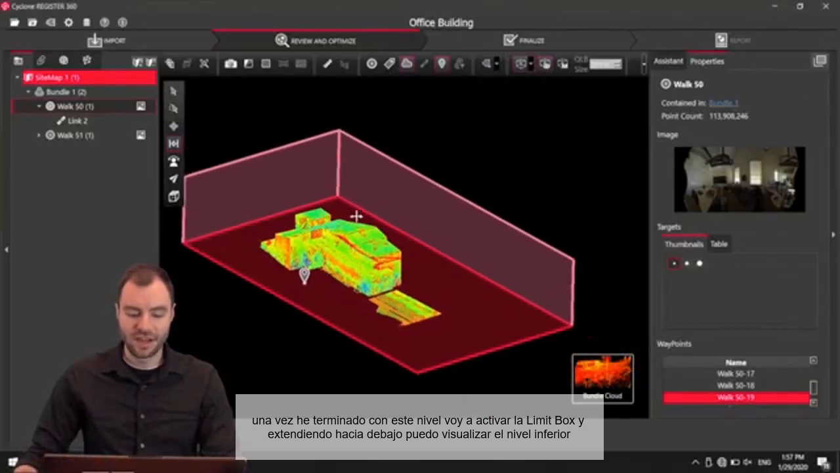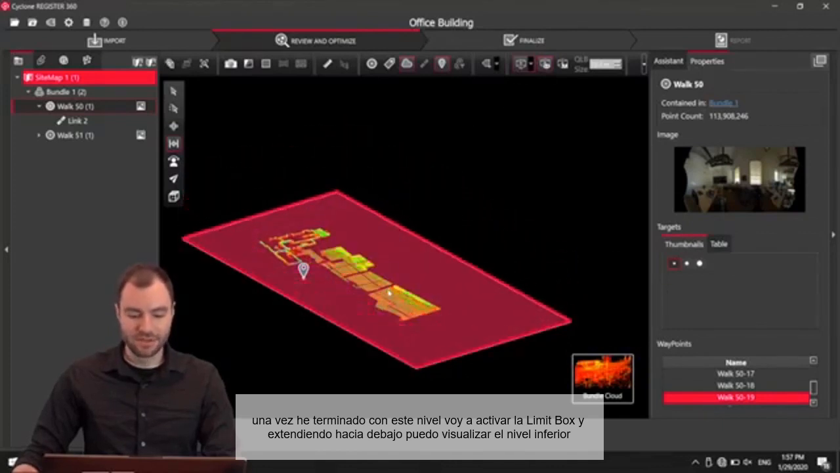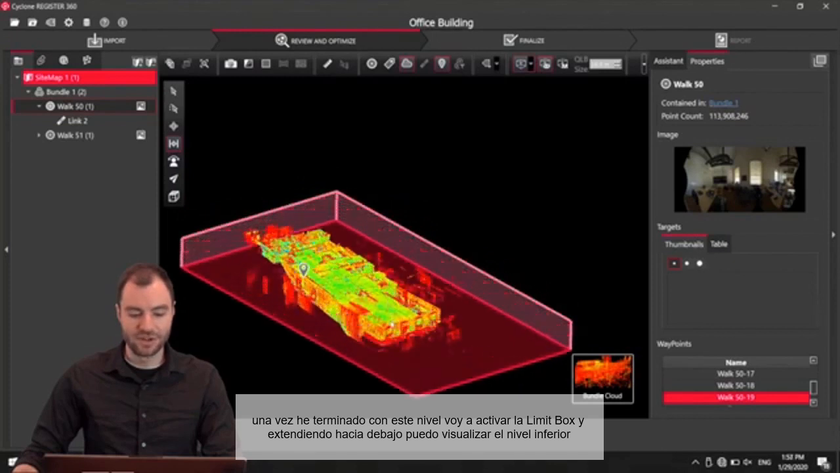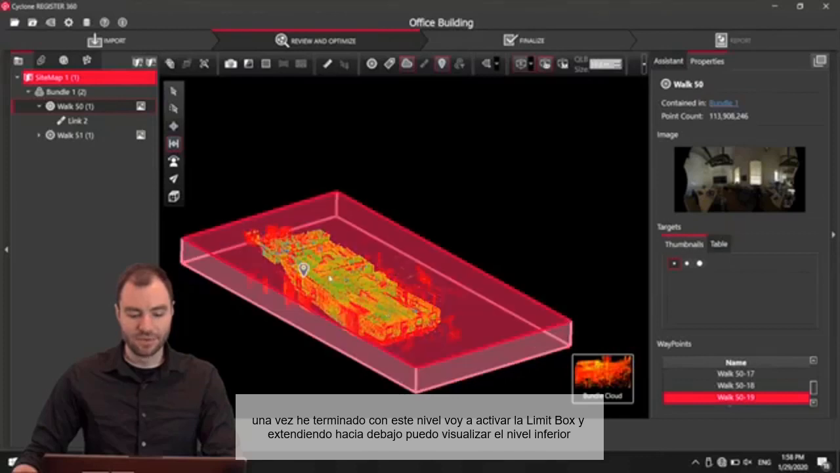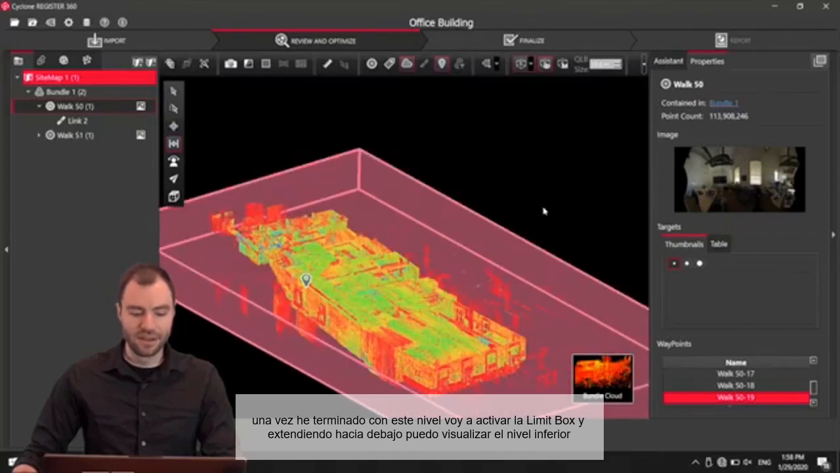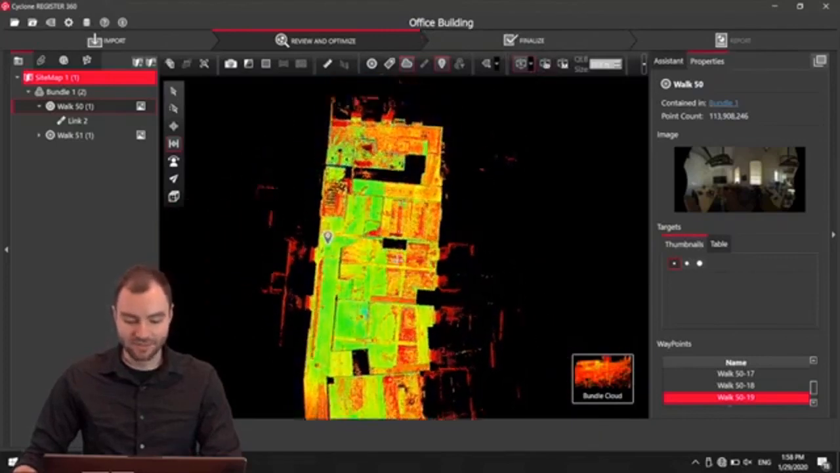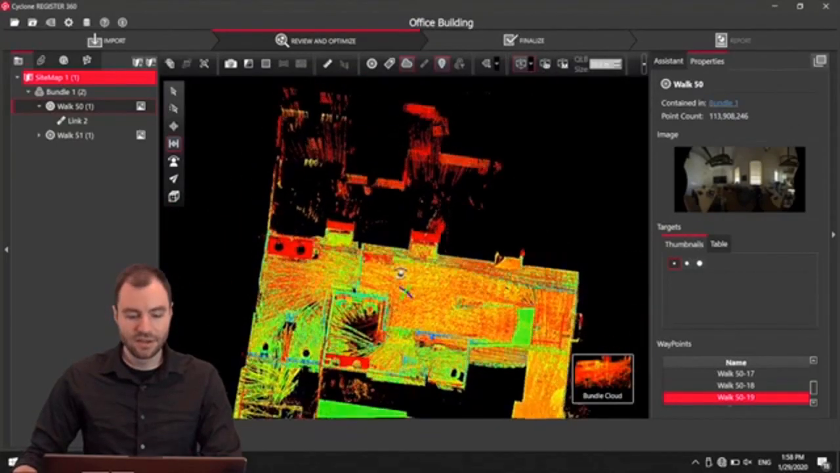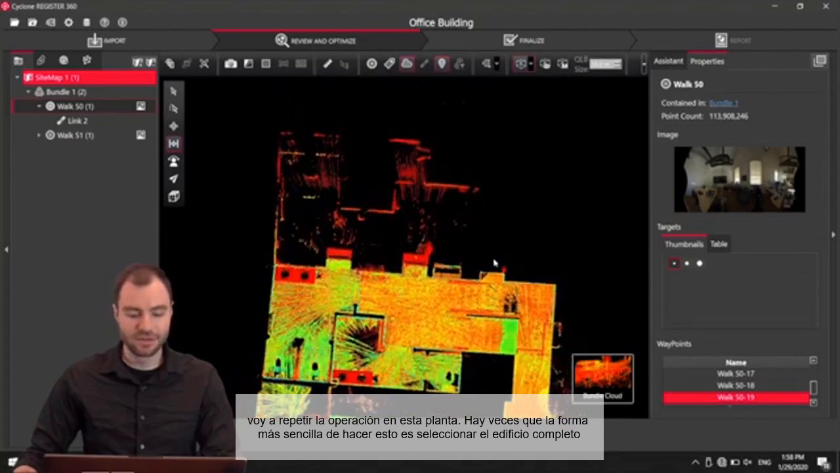So now what I'm going to do is toggle that limit box back on. I'm going to drop the top level down to about where the first level is, and I can just go straight through until it opens up in the other direction so I can see the bottom level now. I'm going to toggle that back off. And I'm going to do the same thing on this side. So I'm going to go through.